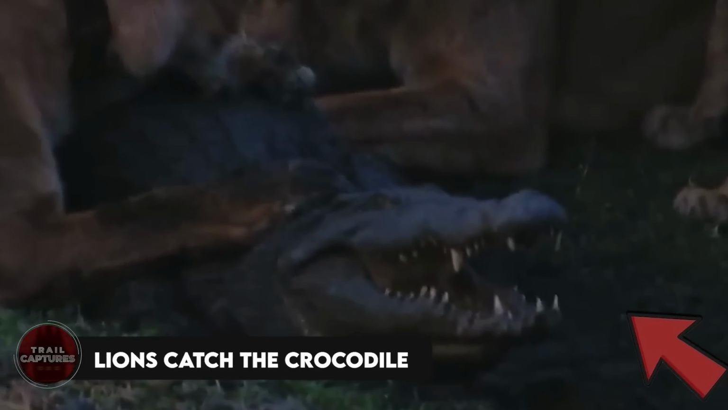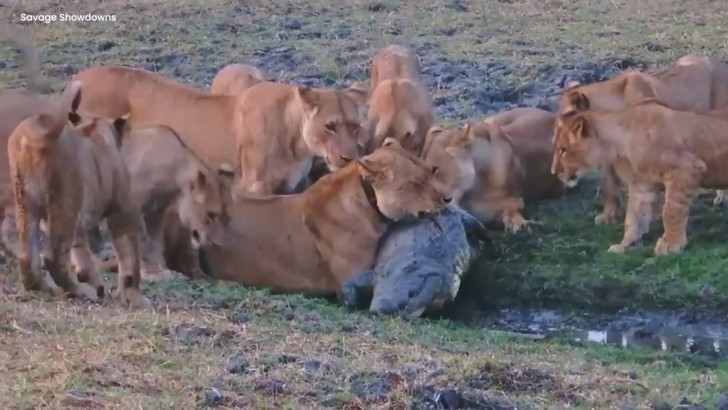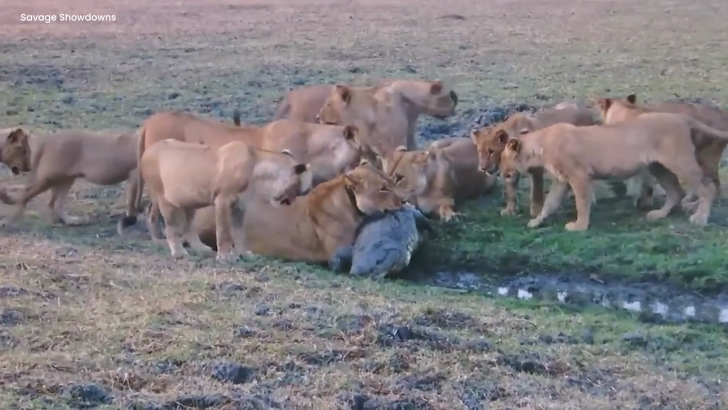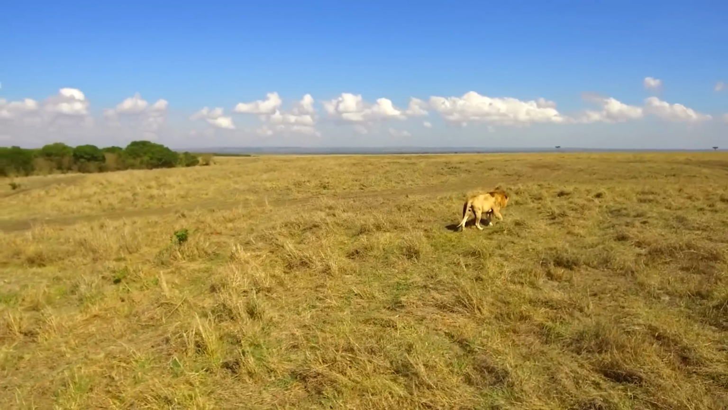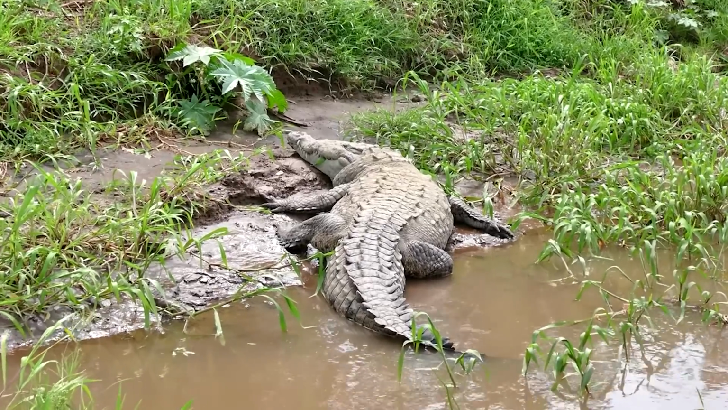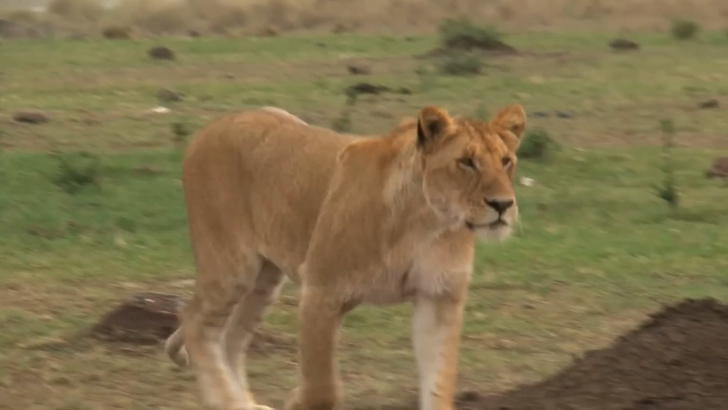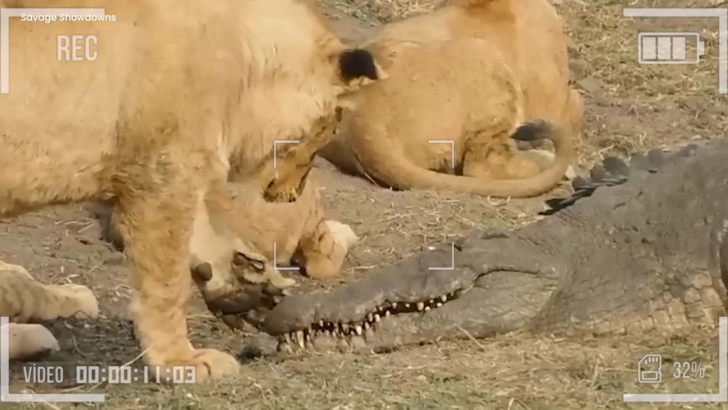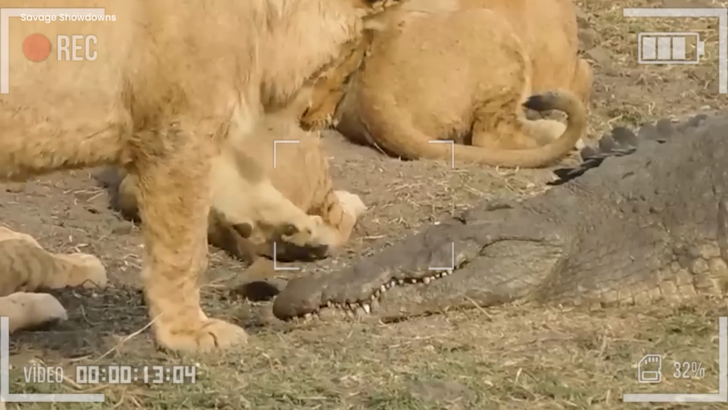Lions catch the crocodile. Once upon a bright day in the wild, some lions got hungry. They saw a sneaky crocodile by the river sunbathing. The smart cats stalked around the scaly visitor, tails wagging with excitement. A curious camera, over on a grassy hill, zoomed in to see what happened.